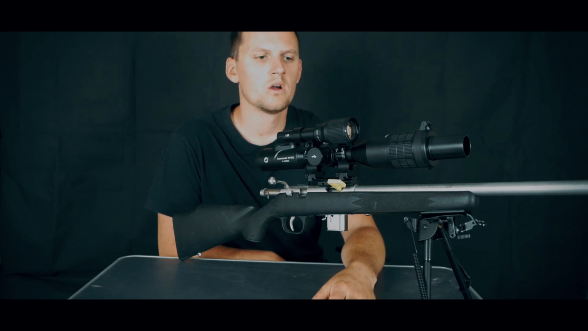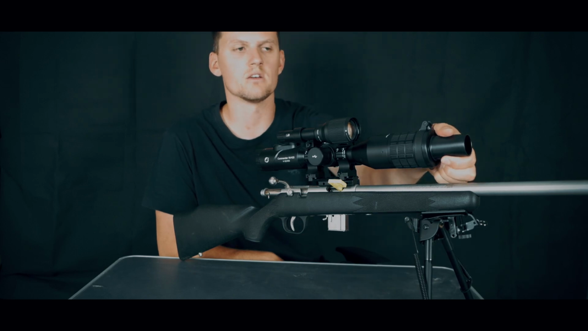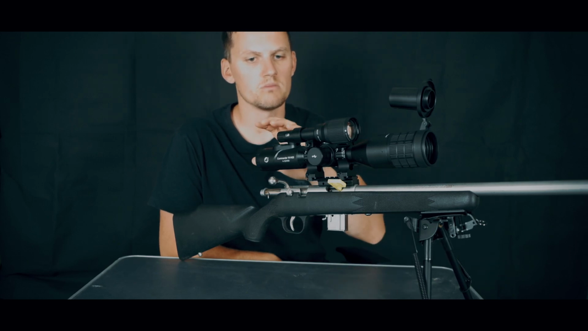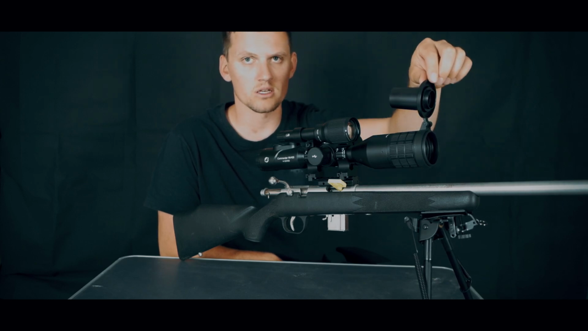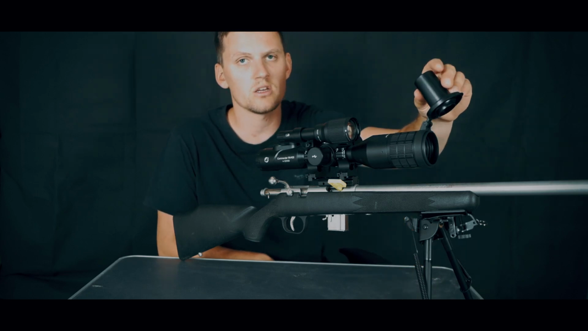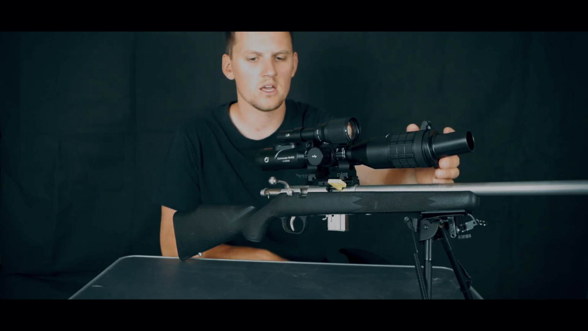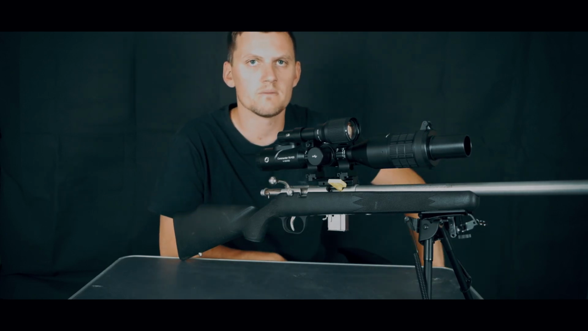Now the cons. There are definitely some cons. One of the cons for me is the sunshade. Like, everything else is metal. Metal, plastic. And look at it. It's up there. I could see this sunshade being snapped off really, really quickly. It is very plasticky, and it's a real shame because the rest of the unit feels great, but